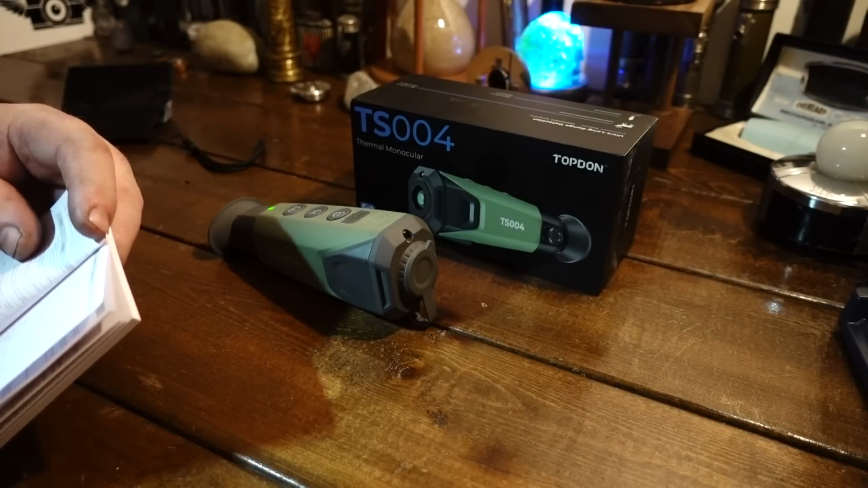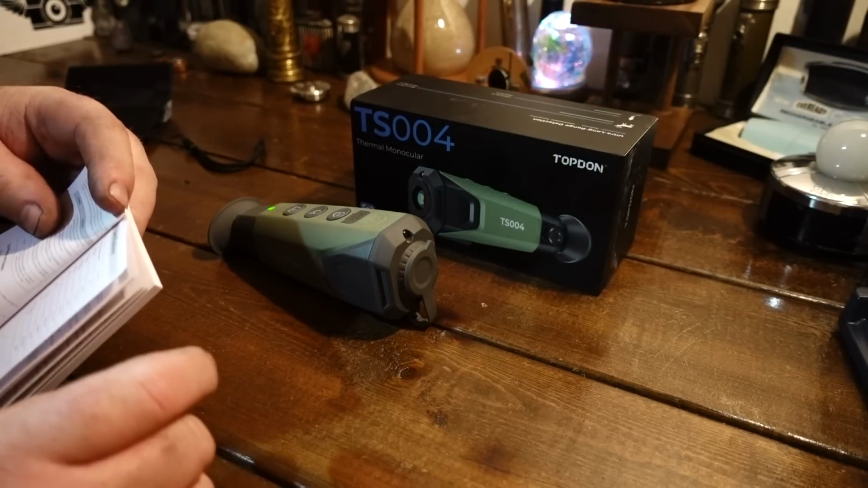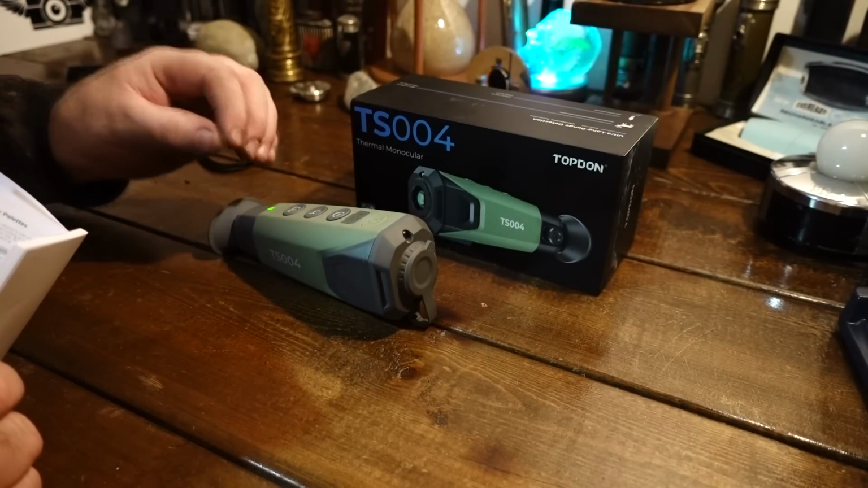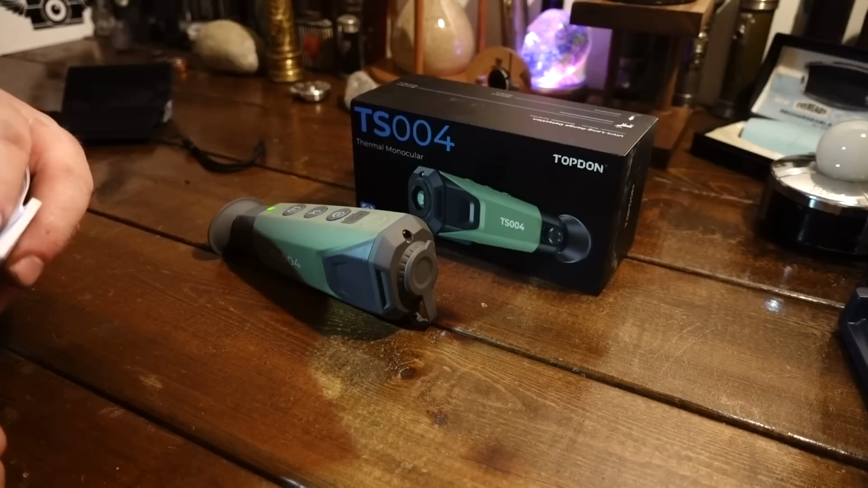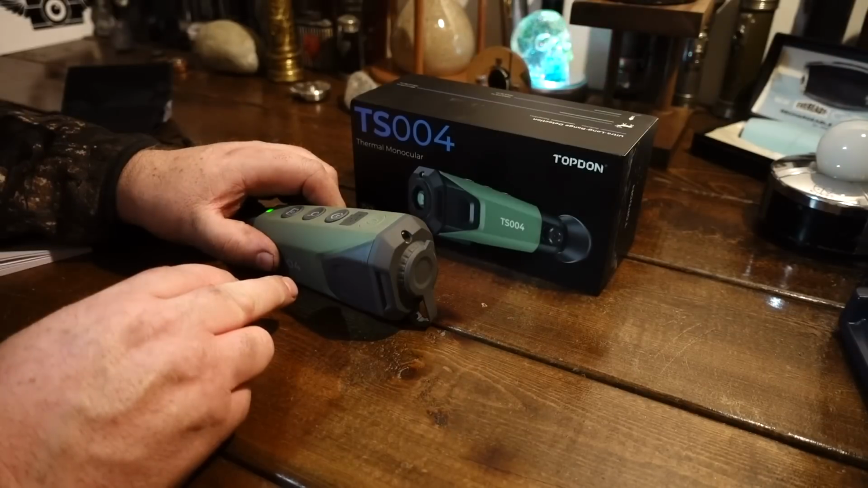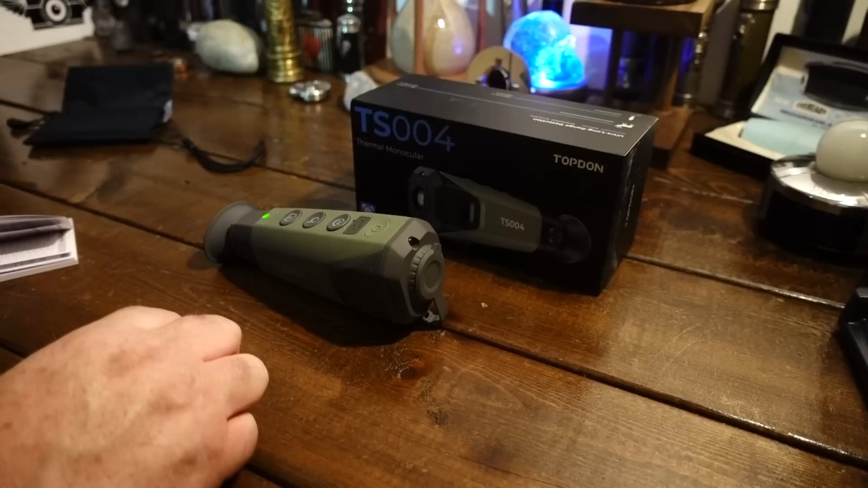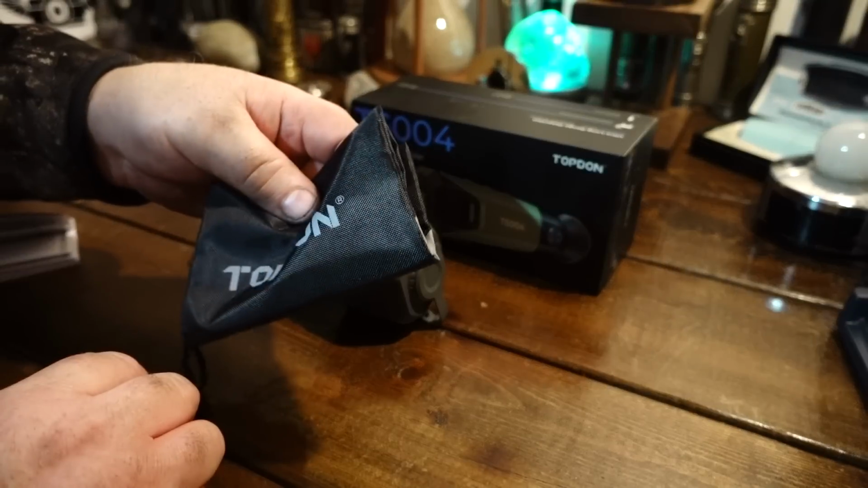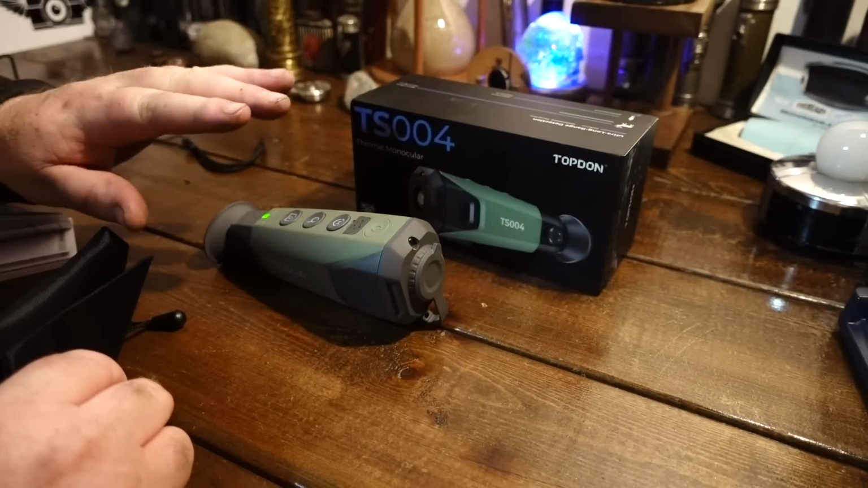Now the pixel size on this is 12, meaning 12 microns between each pixel. The other one that I'll compare it to is 17. So in theory, it should be able to pull more light in and distinguish better, but it really doesn't. That's just surprising. Internal storage is 32 gigabytes. You can use the app to download video to your phone, or you plug into the USB-C, and we got a decent cord right here. It also comes with a little pouch. At first when I got it, I thought there's really no way to protect it, but you do not need to protect this thing.